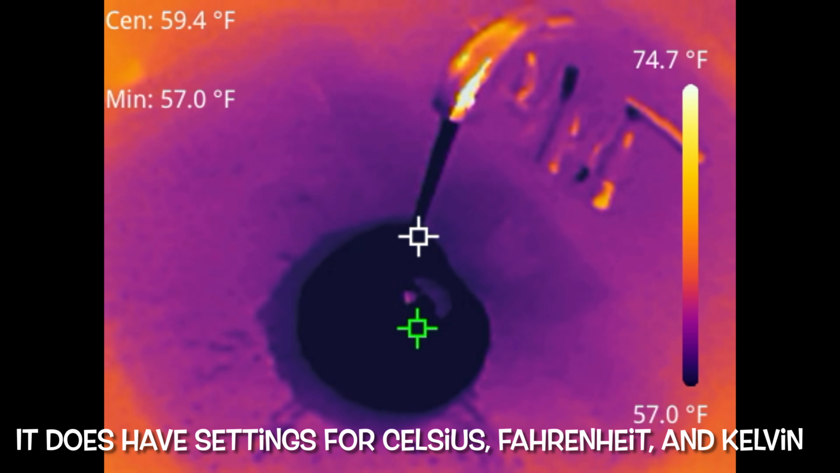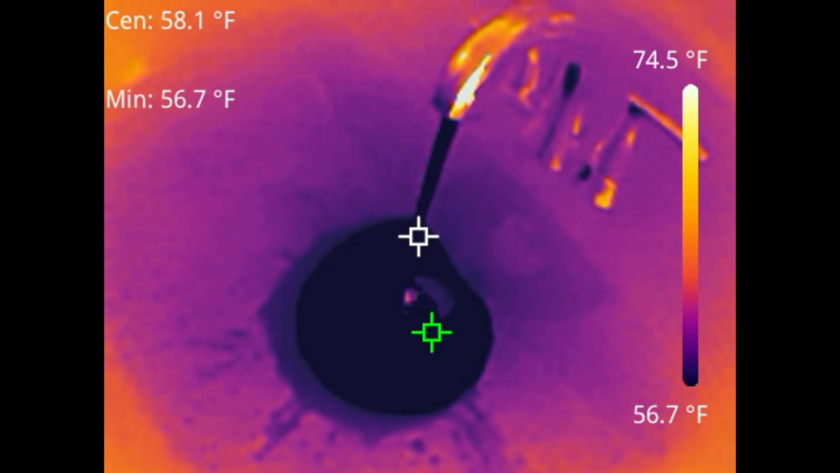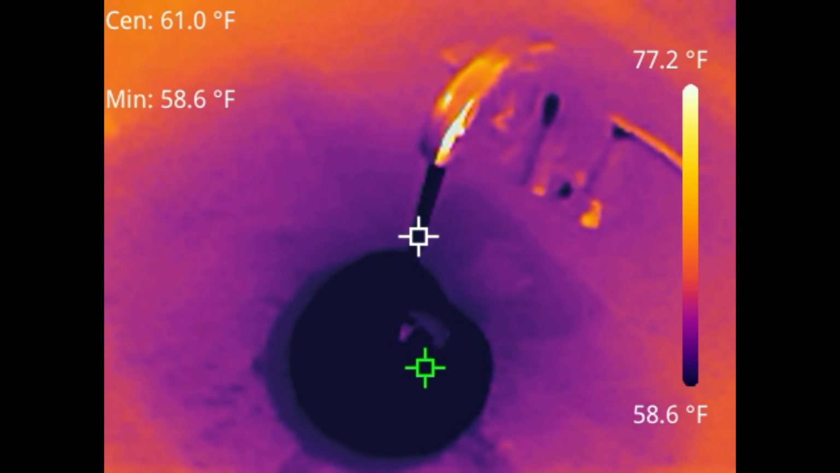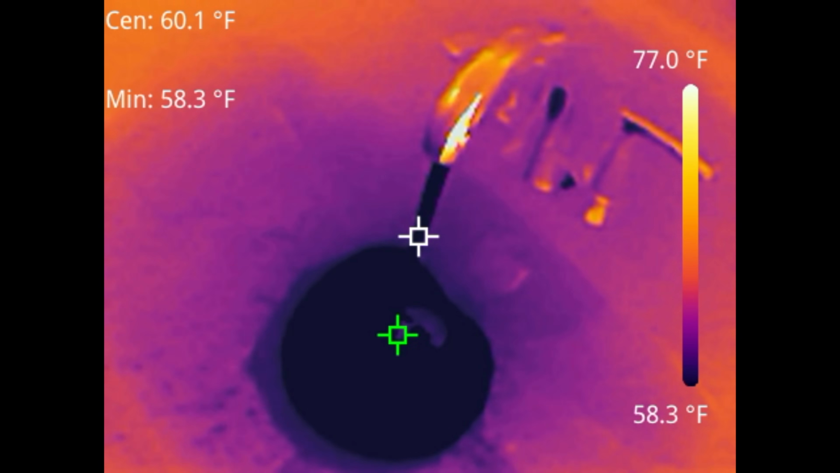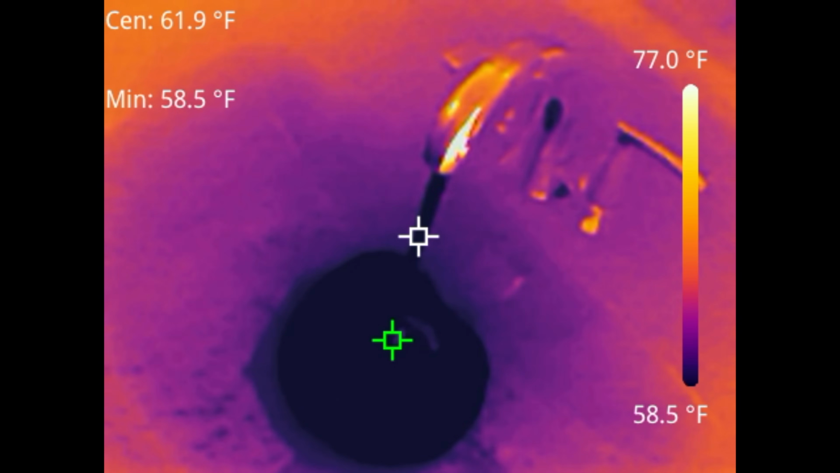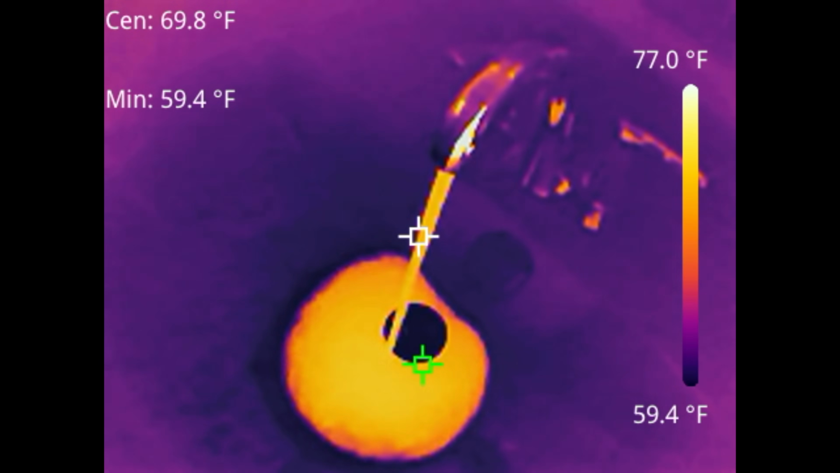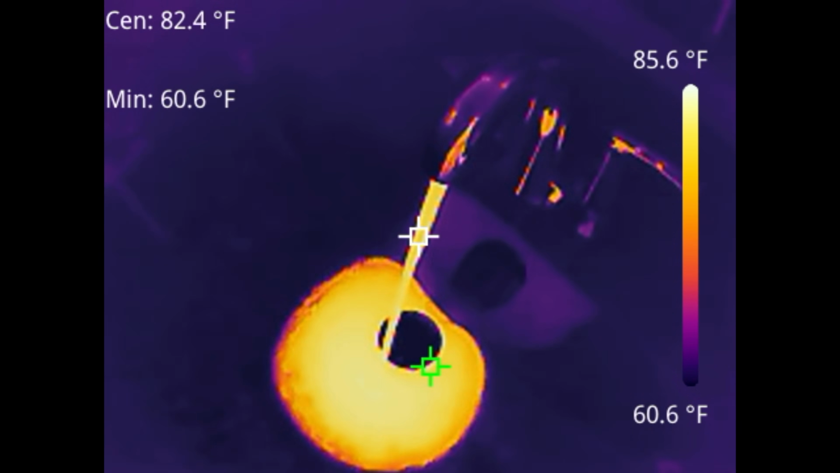And then here's just a place where I'm showing you, just to note temperature. I'm at a bathroom sink, watching that water go from cold to hot. You can watch that temperature go up. You'll actually visually see it. As that water is going to start changing from black to yellow. And again, you can see the temperature reading going up.